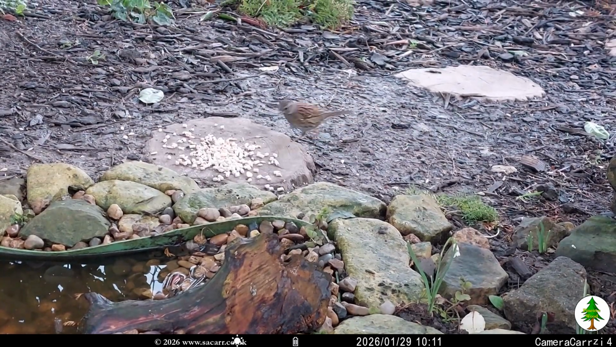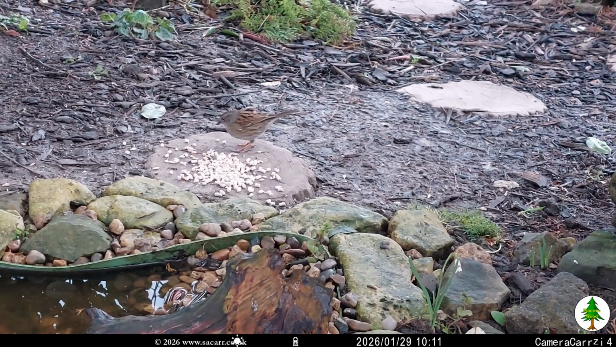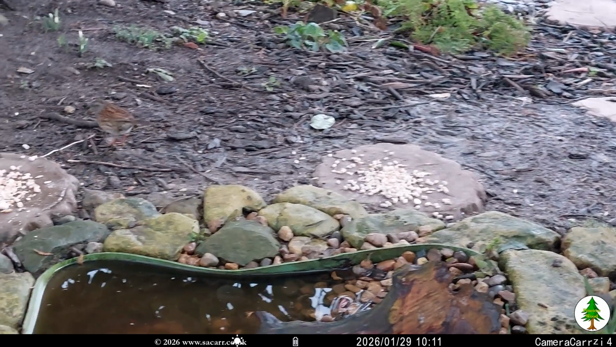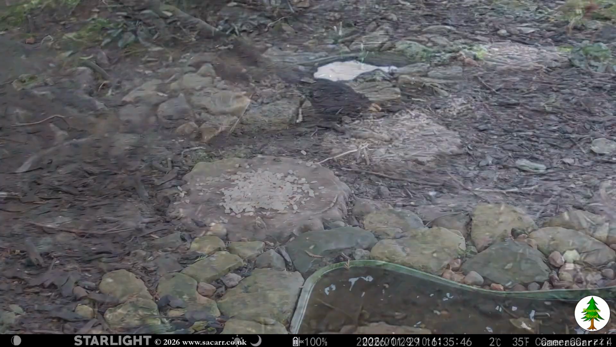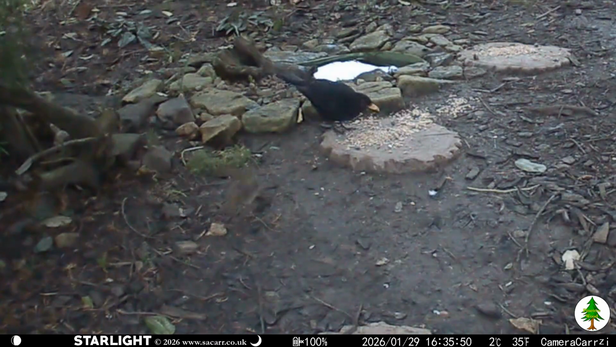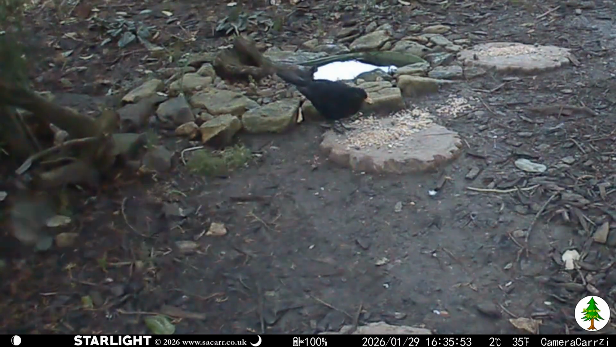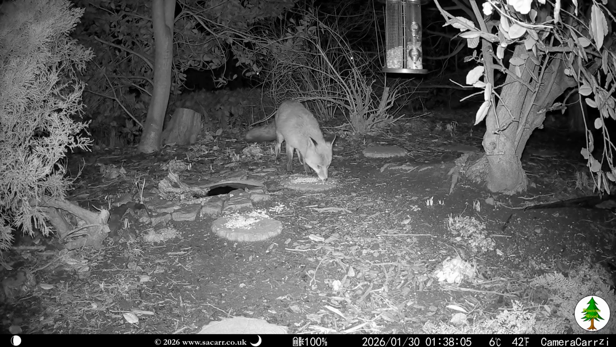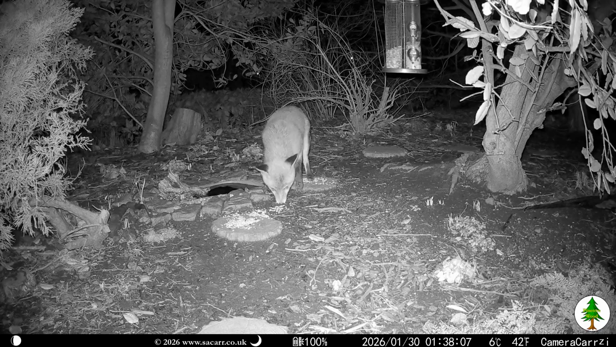I stayed out in the cold for a few minutes and got a dunnock from the other side of the pond too. There was nothing else until late afternoon, when a blackbird and a robin returned, and they were the last visitors of the 29th. Ginger was the first action for the 30th, arriving at 1:38 and staying a few minutes before leaving up the wood.